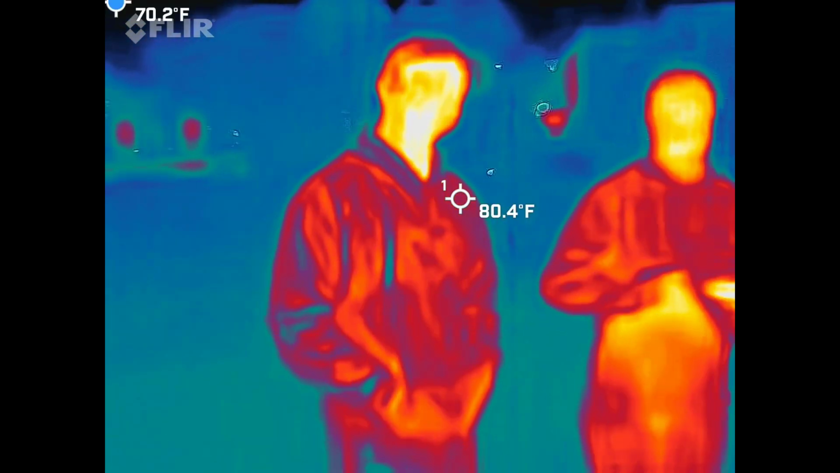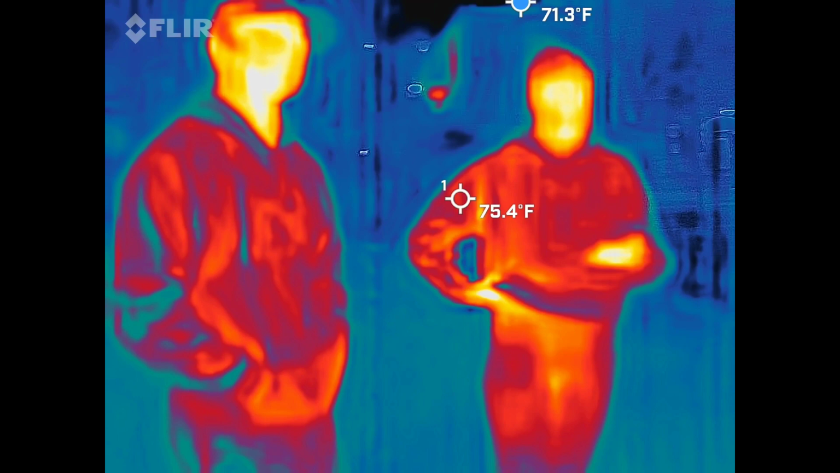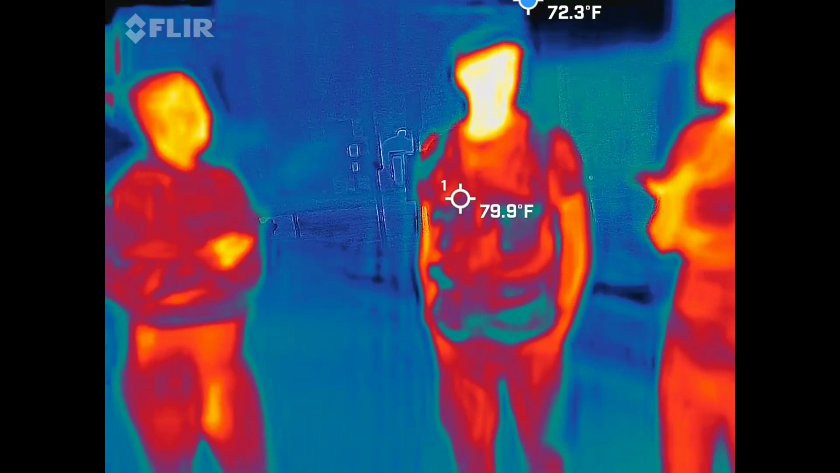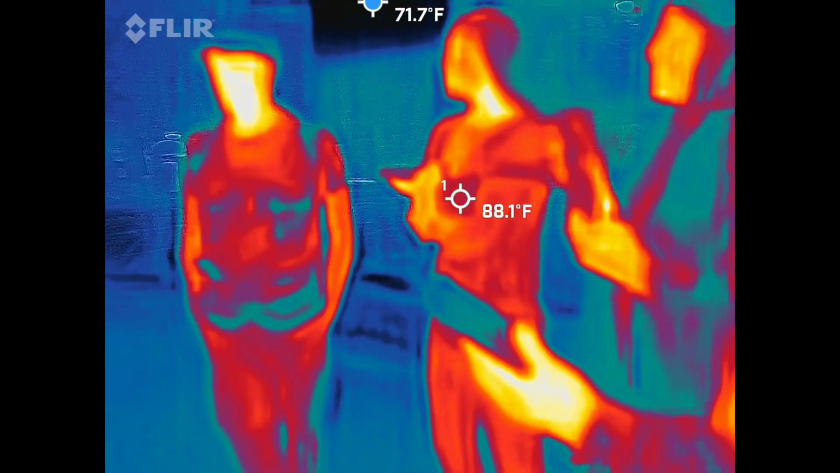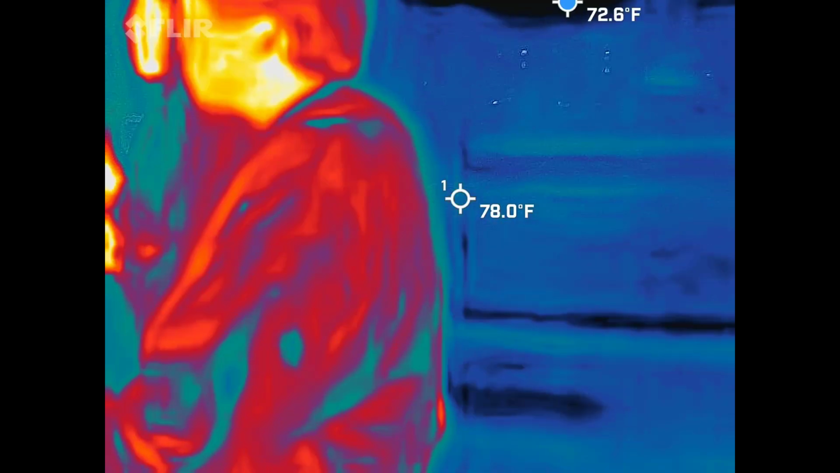But anyway, back to EMF. That's electricity in the air. So in reference to your home, your TV gives off about 40 to 60 milligauss depending on how many things you have running to it. So that kind of gives you an idea. Your microwave heating up your food is about 150 to 170.